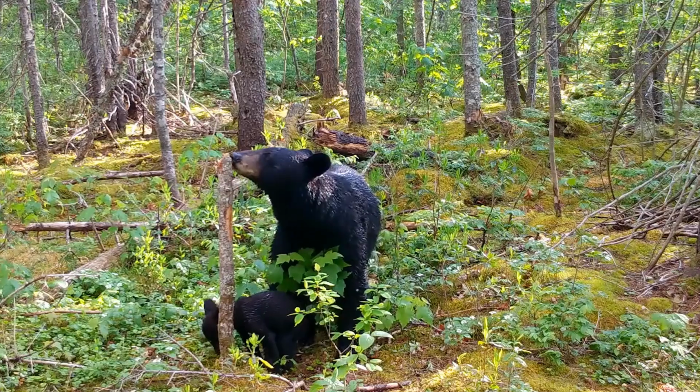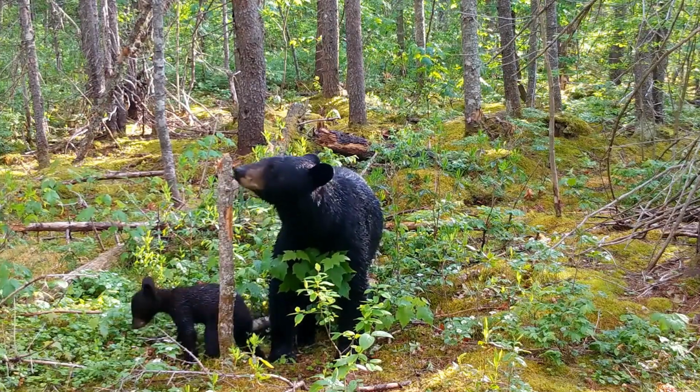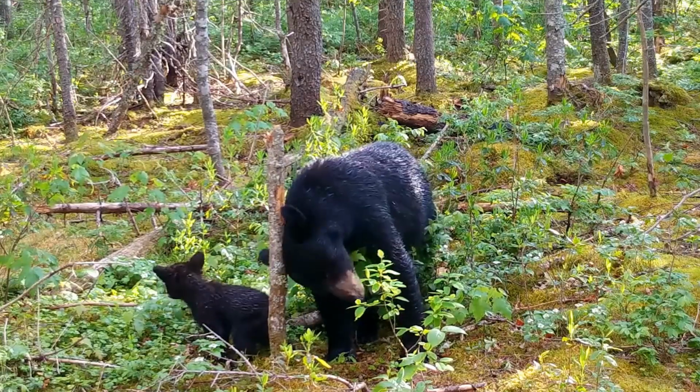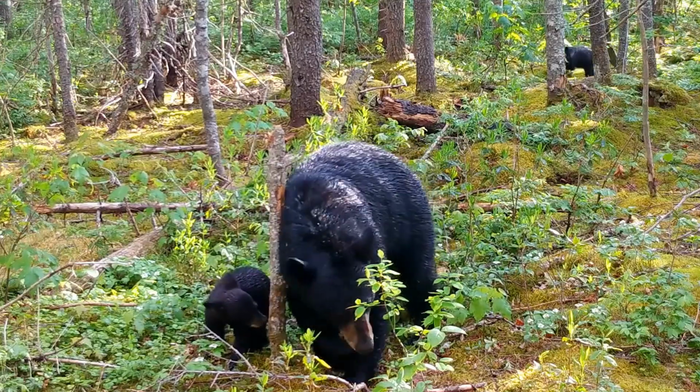Still on bears, this next trail cam video captures a mother bear and her chubby, cute cubs. These bears are also rubbing their backs against the tree, although not as aggressively as our furry friend from the last video.